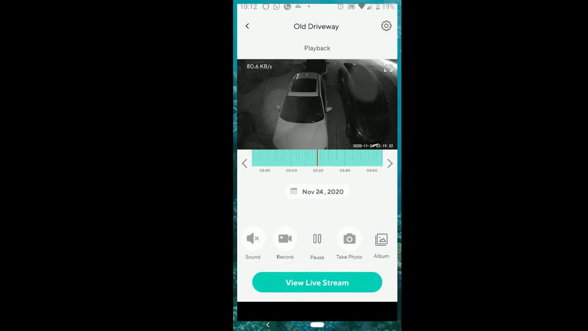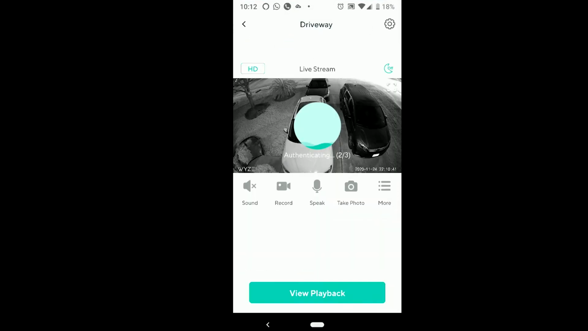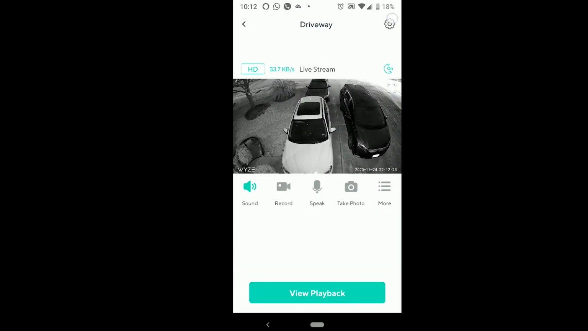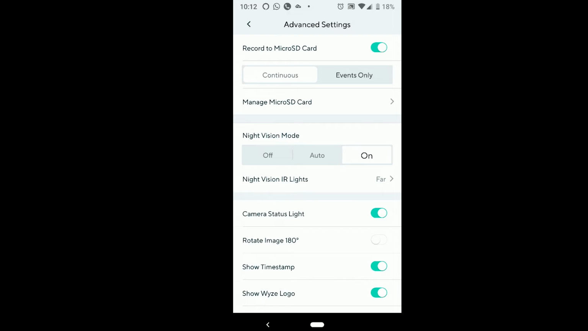It's just unbelievable. It's amazing. Let's go back to V3 and compare it again. And look at this, it's night and day difference. I'm currently set to far mode to use the infrared LEDs. If you change it to near, it becomes slightly darker, as you can see in the picture here. Since it's looking out to the street, I would keep it in far setting.